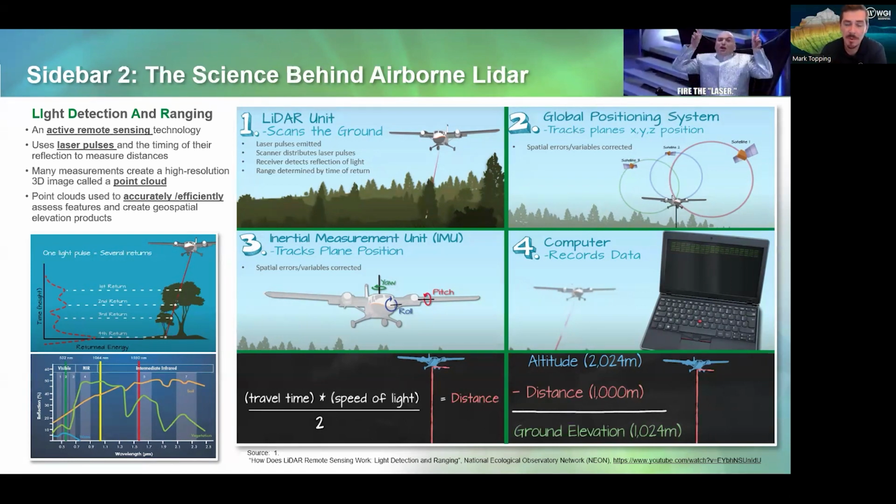One of the most common for topo mapping is a 1064 nanometer or near infrared wavelength. That is used because, as you're seeing in this graph, the green line is reflectivity off vegetation. The brown line is reflectivity off soil.